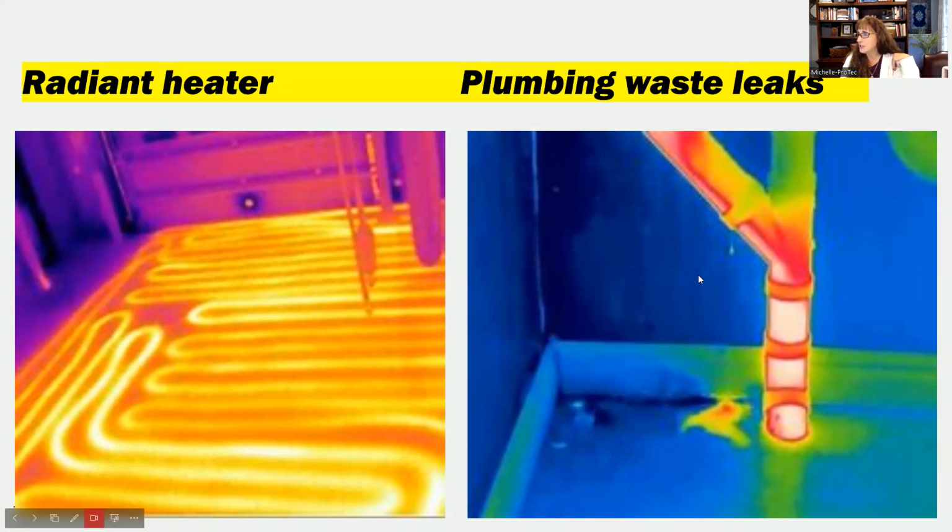And then this other picture shows a plumbing leak. You can see over on the side where this yellow spot on the ground is where the water is leaking in that plumbing pipe. And I believe if there had been a clog in this plumbing pipe, we would have even seen where that was. So sometimes it'll help with that.